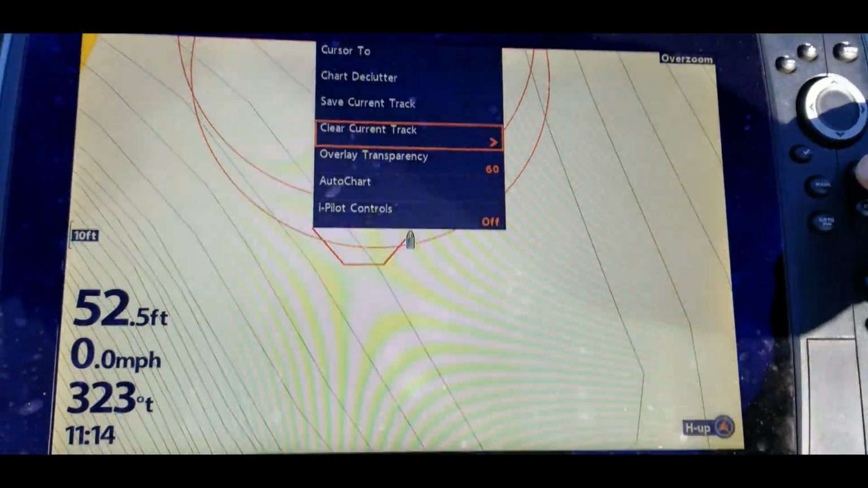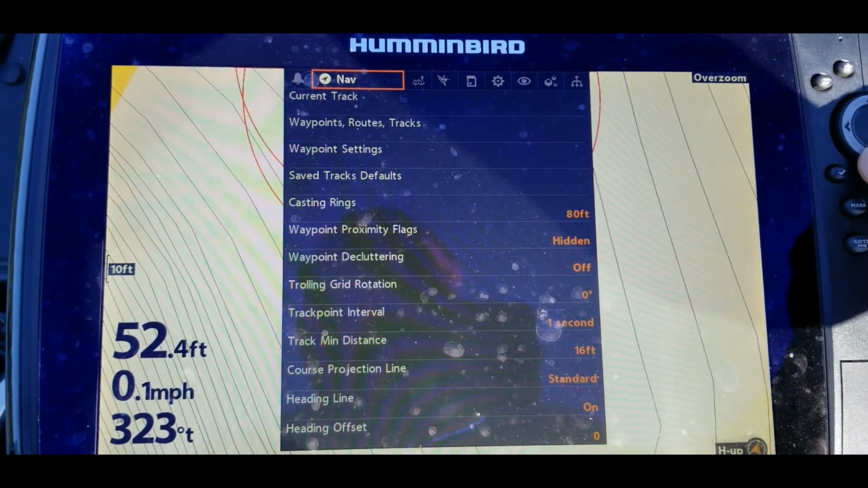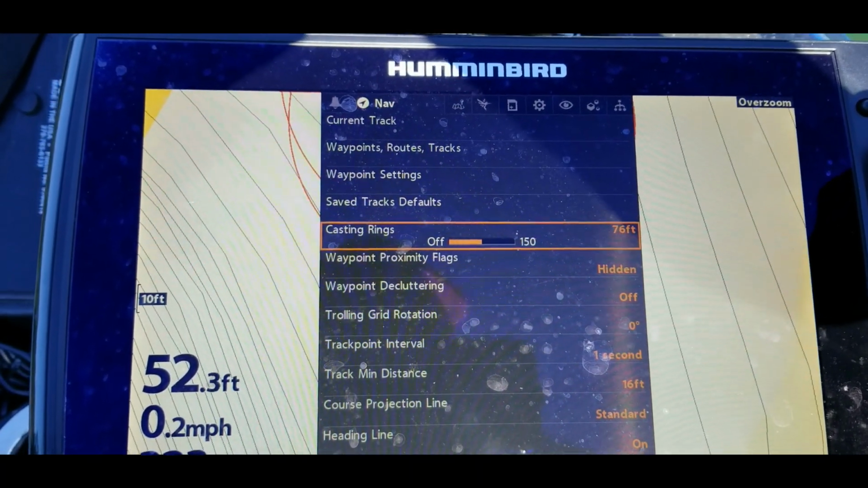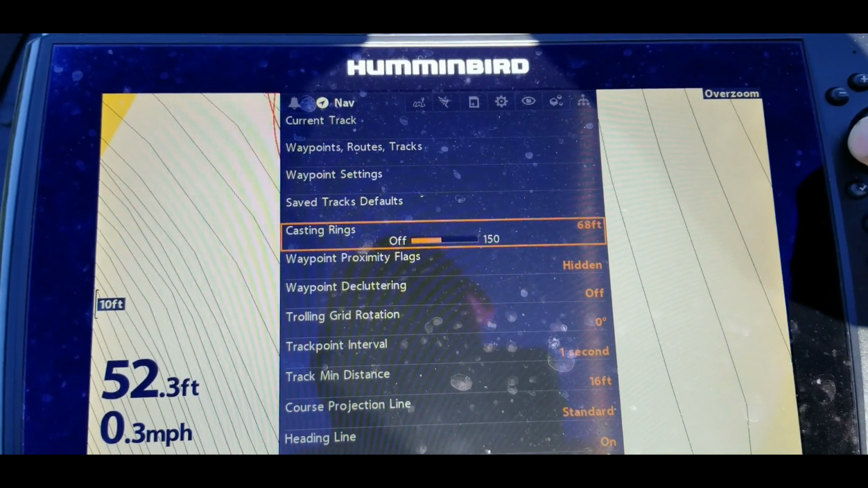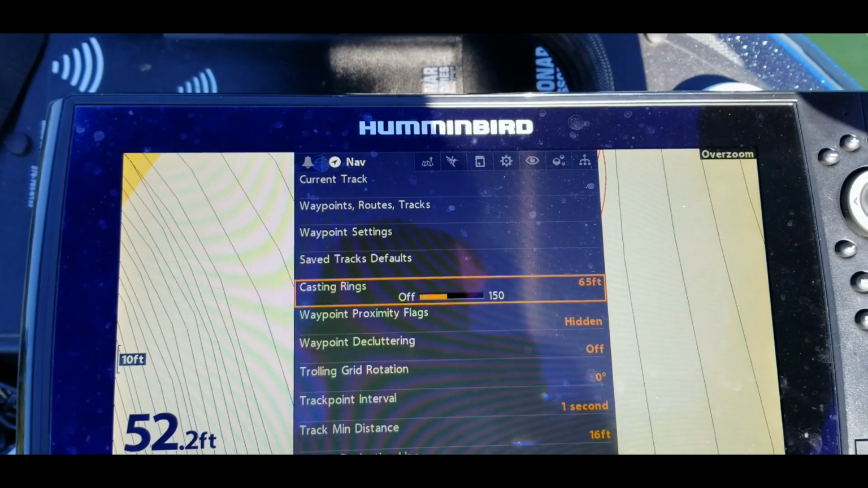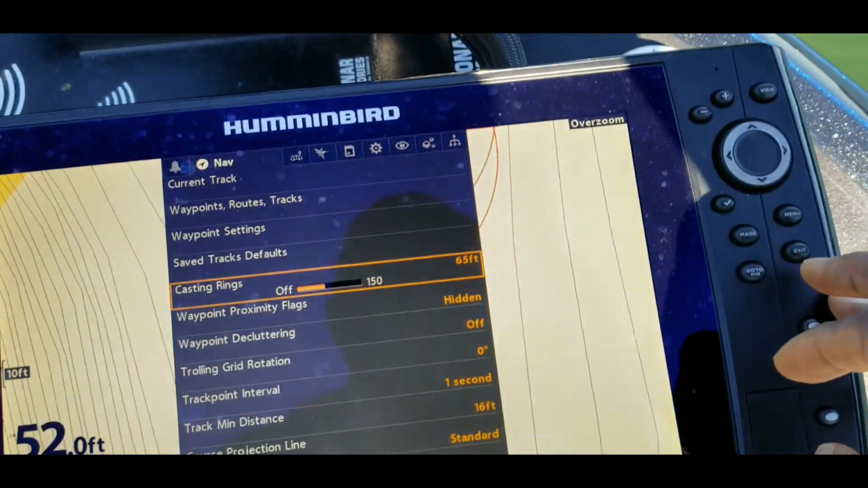On this unit down here, you want to hit menu twice. Go down to nav and casting rings. That one is set on 80 feet. Since I have two units, let me just set both of them on 65, the same thing. Then we'll exit back out.